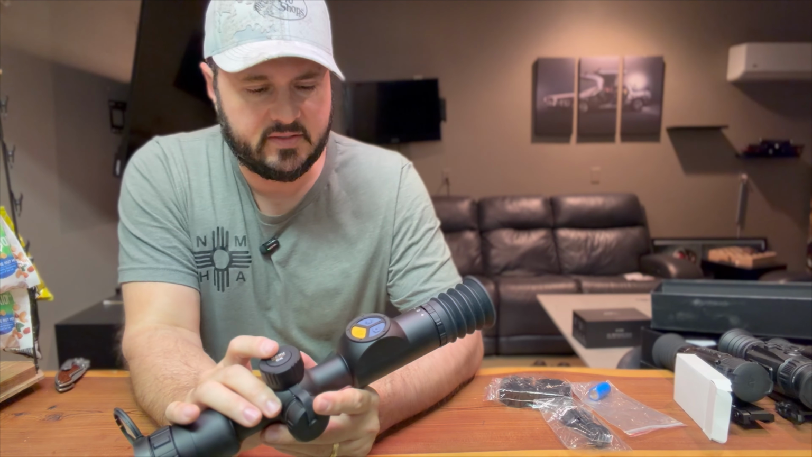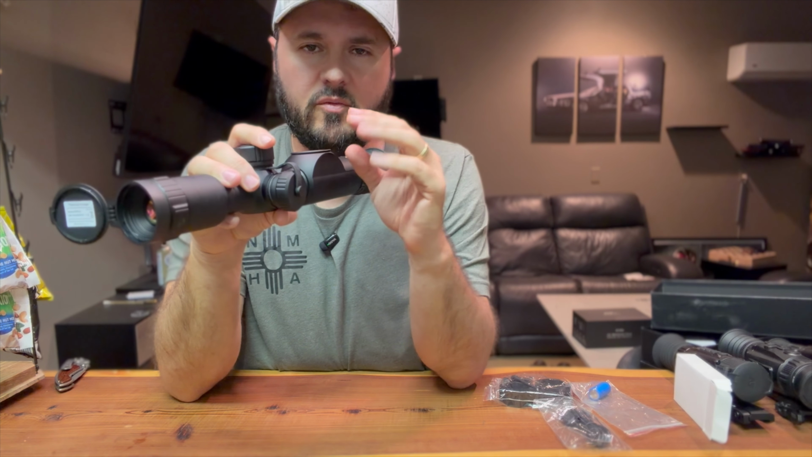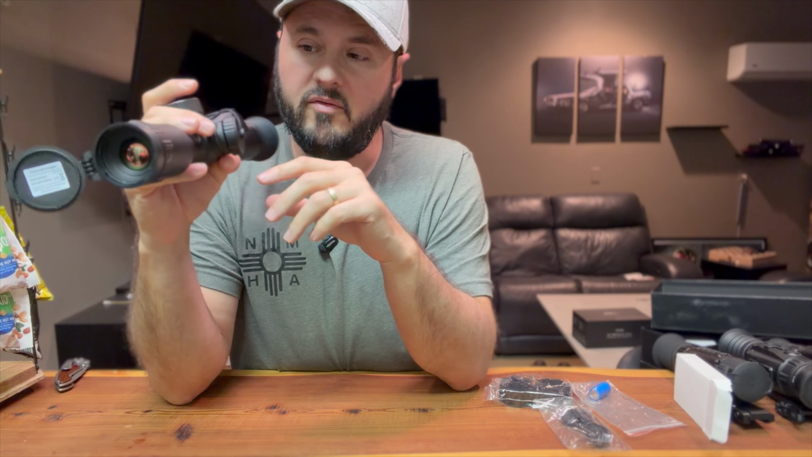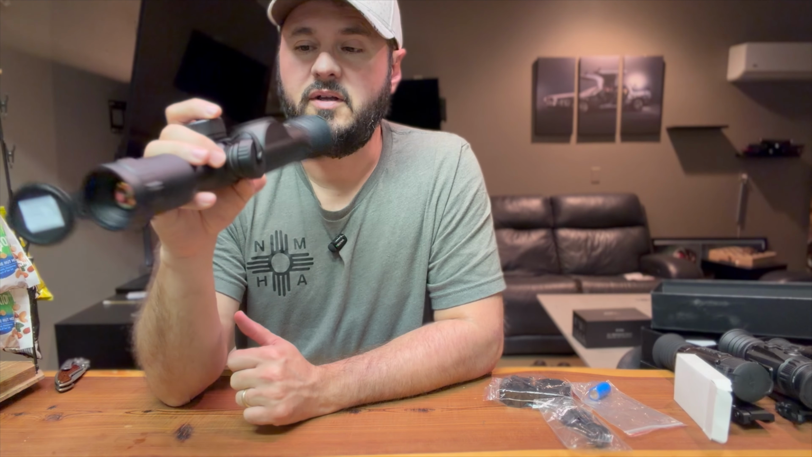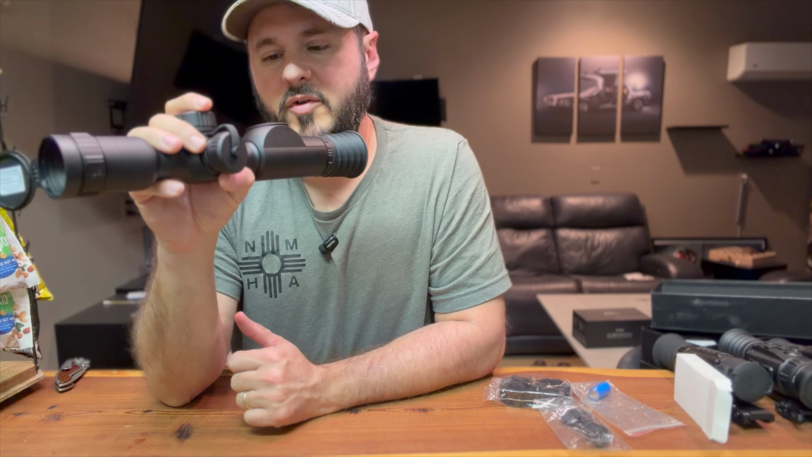Menu's really easy to use. There's not a whole lot of features on this particular one. When you're scanning through it, you skip some of them. The quality of the resolution is actually really quite good. Actually really, really good. It does not have the shot activated recoil. That's kind of a bummer.